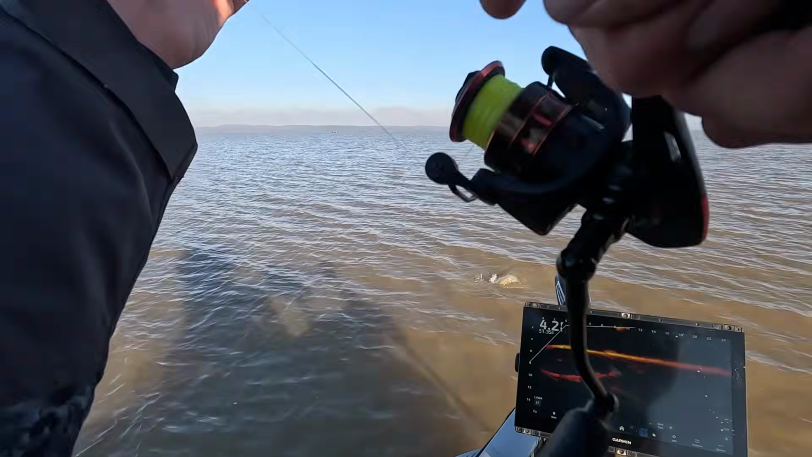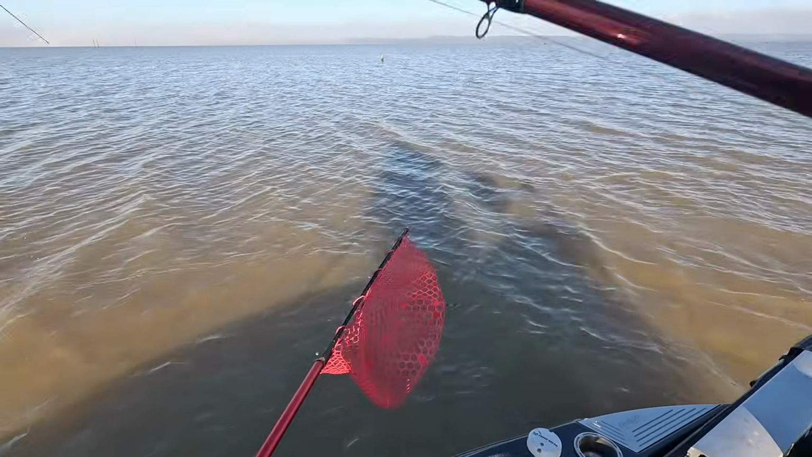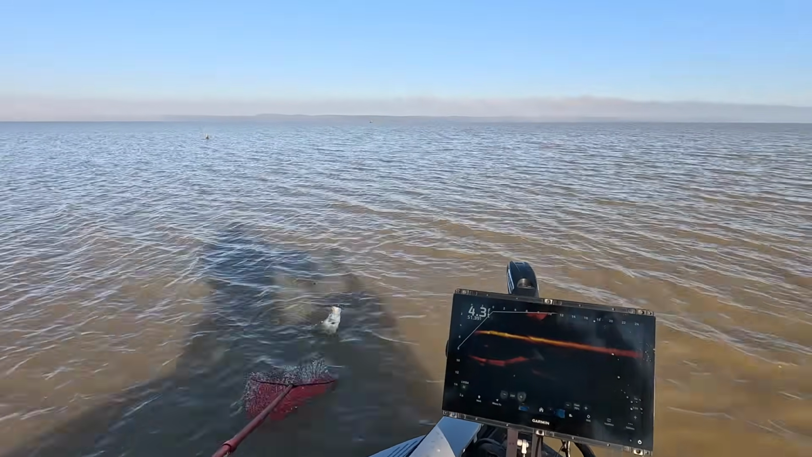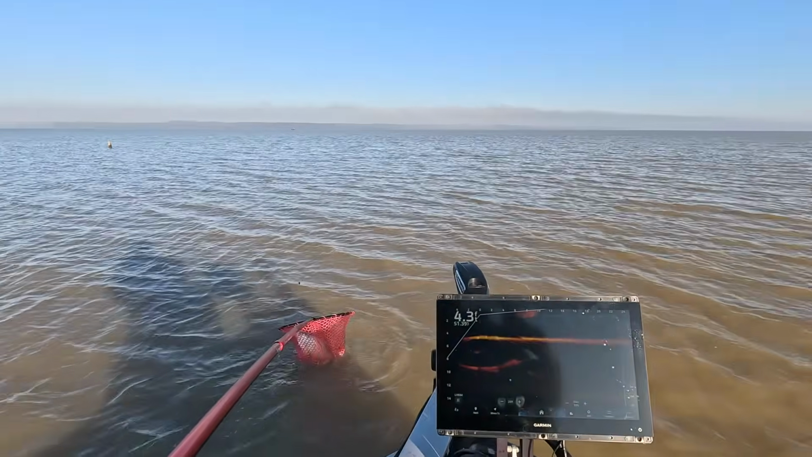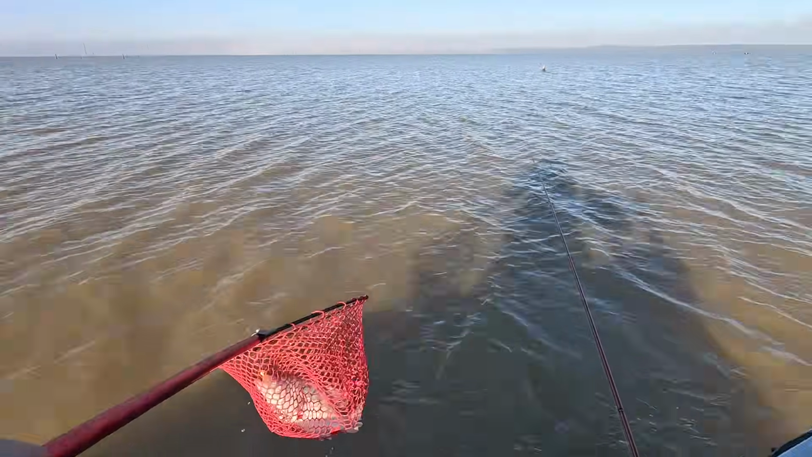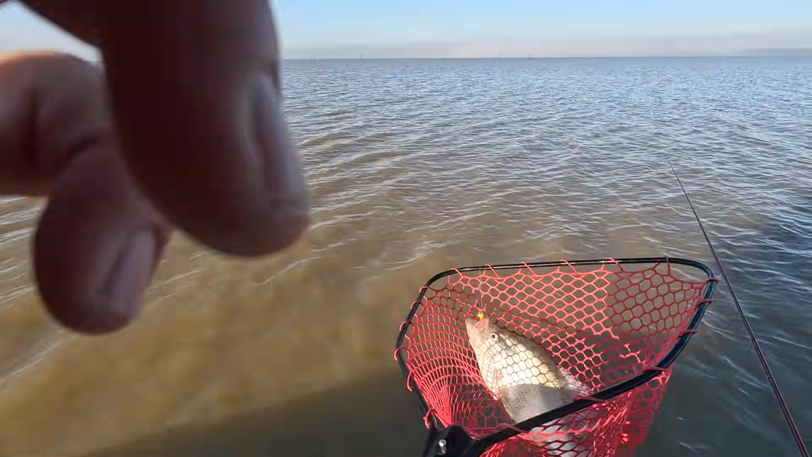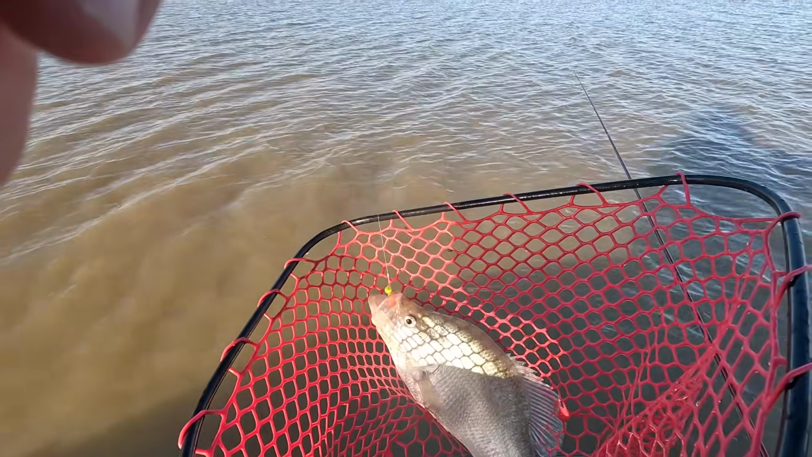I can't believe we got that one. That's a big fish. I cannot believe we got that one. We got it when it was in the mud. That could be a 3-pounder. We fought for that fish. Good night, did we fight for that fish. Look at that.